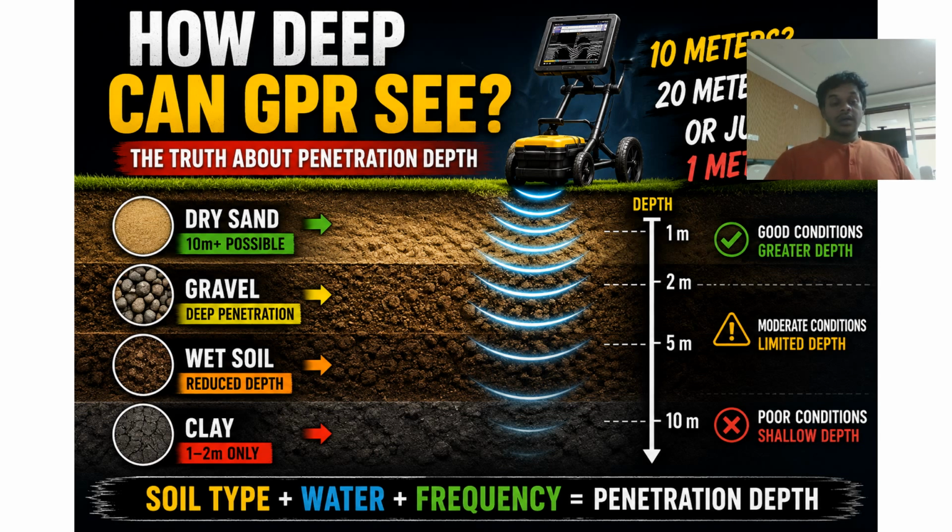So depending on the type of the soil, this changes. For example, here I am giving you dry sand, gravel, wet soil, and clay. Just for the example, in some dry sand environments, GPR may reach a greater depth, like 10 meters. If you take clay, it goes much less. That is because clay contains moisture and also some dissolved ions. These materials absorb the electromagnetic energy.